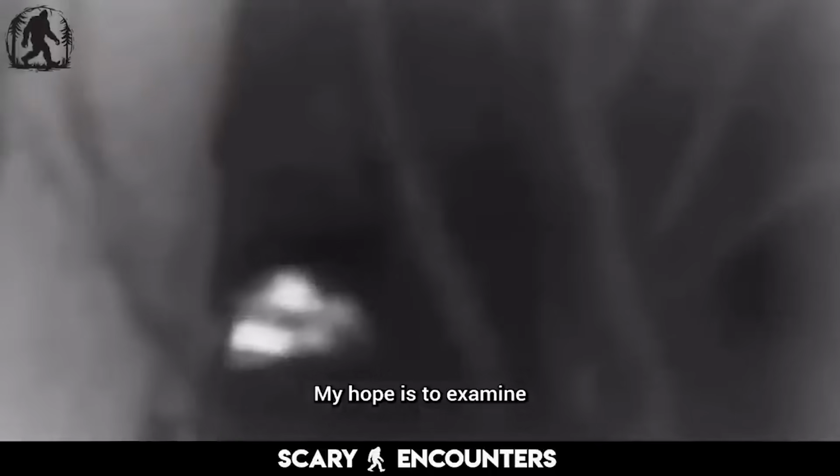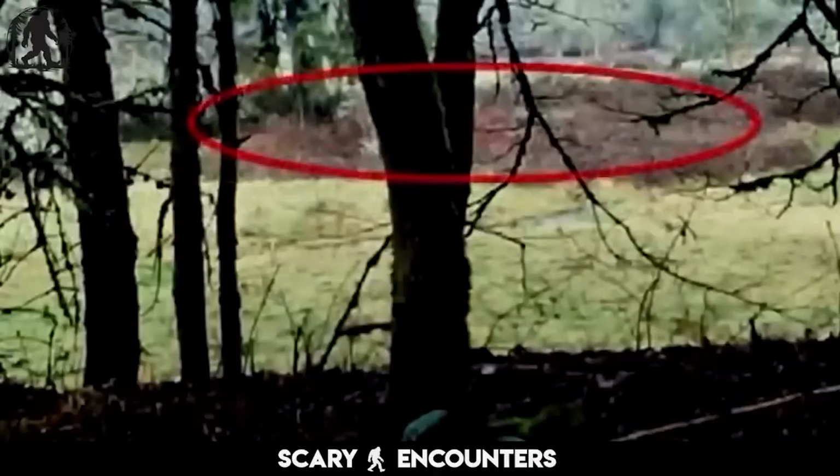My hope is to examine and make an attempt to explain the findings. I think the first thing would be to get a better understanding as to the lay of the land and the scene. To eliminate the possibility that the figure is simply a trick of the landscape or an illusion, the team reconstructs the scene using precise mapping techniques.